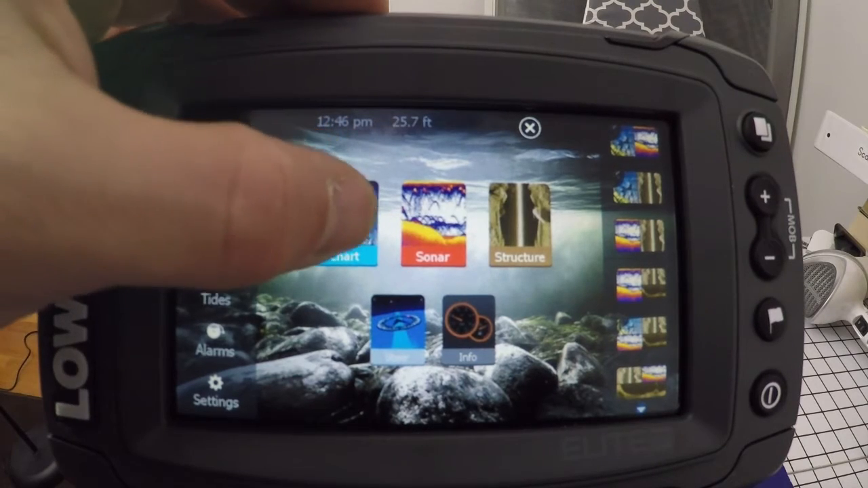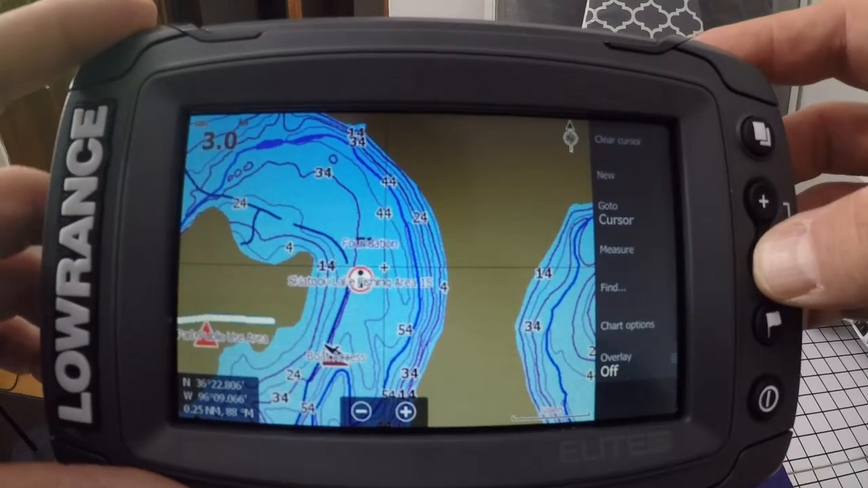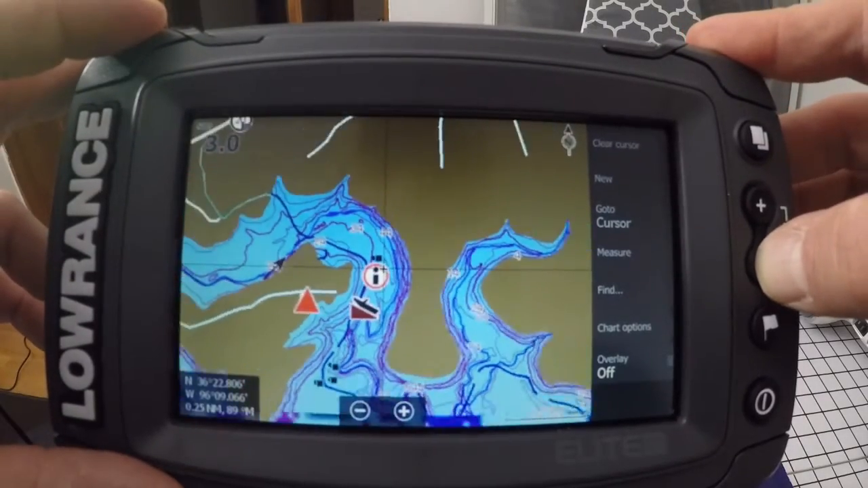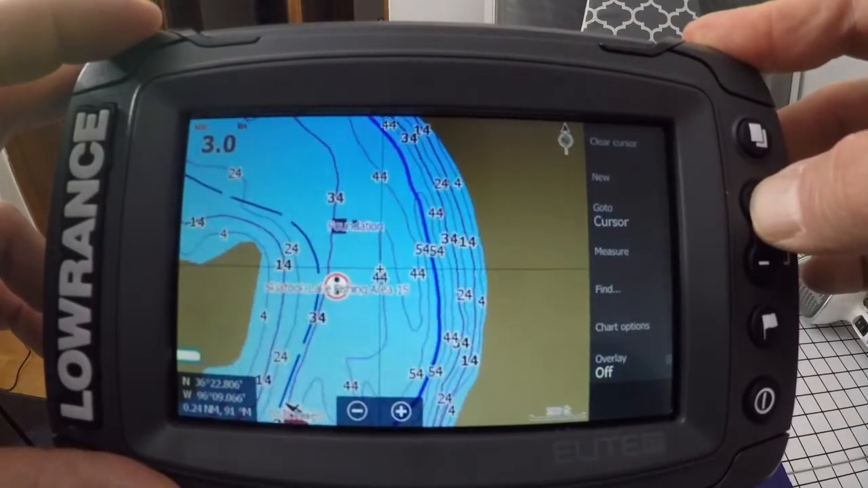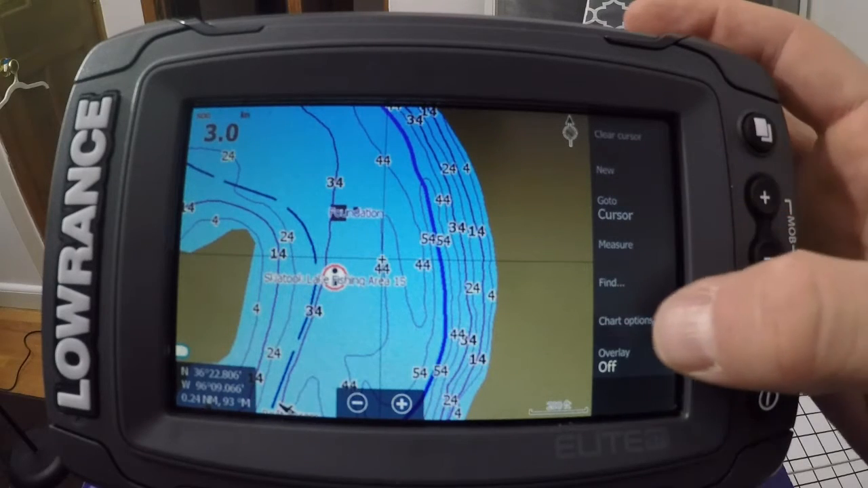So a couple options here. First one is your base map, your US base maps. Now this is in simulating mode currently, so you're seeing whatever the factory put in there. But I will be adding Navionics Plus here eventually. Yeah, this is what I've been looking for and wanting in my fish finder for a while. That way I can mark a point, or if I want to come back to something, I'm able to do so with a waypoint.